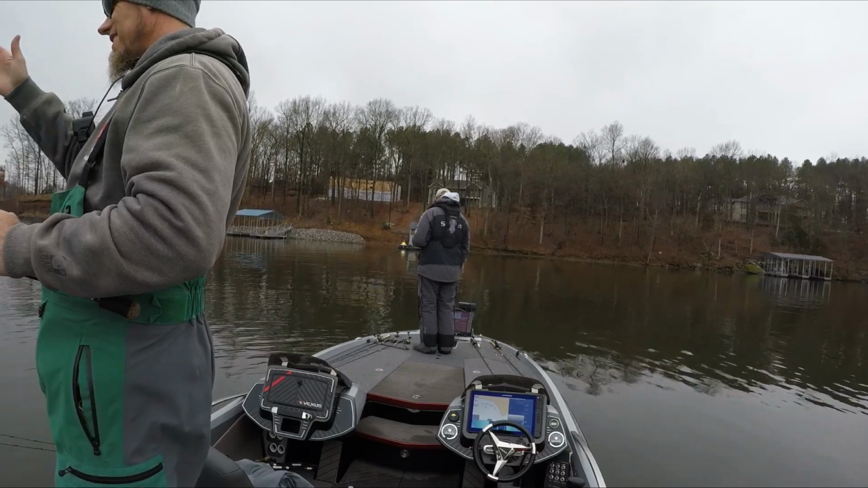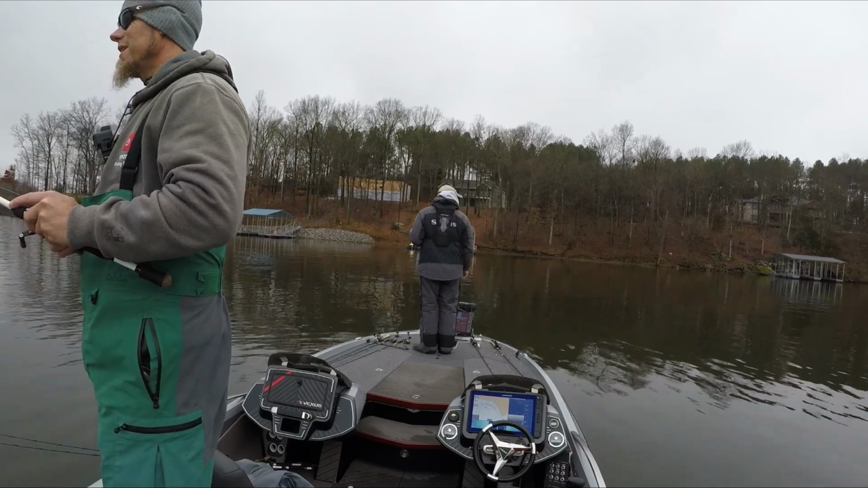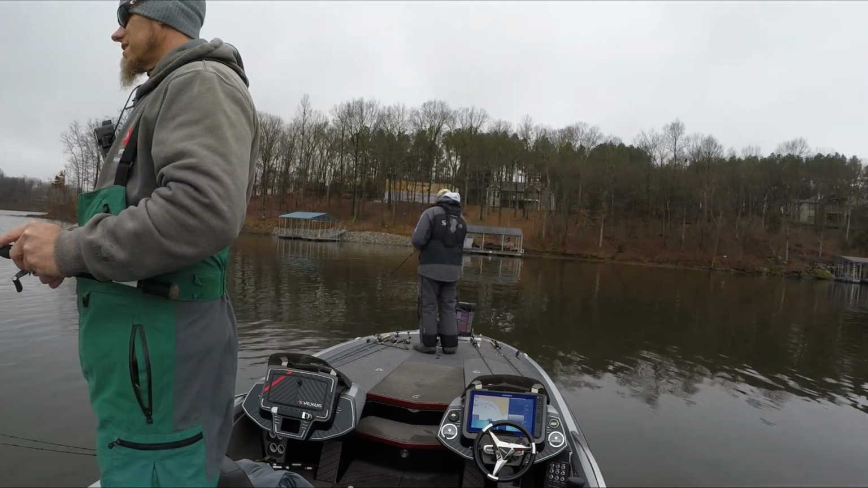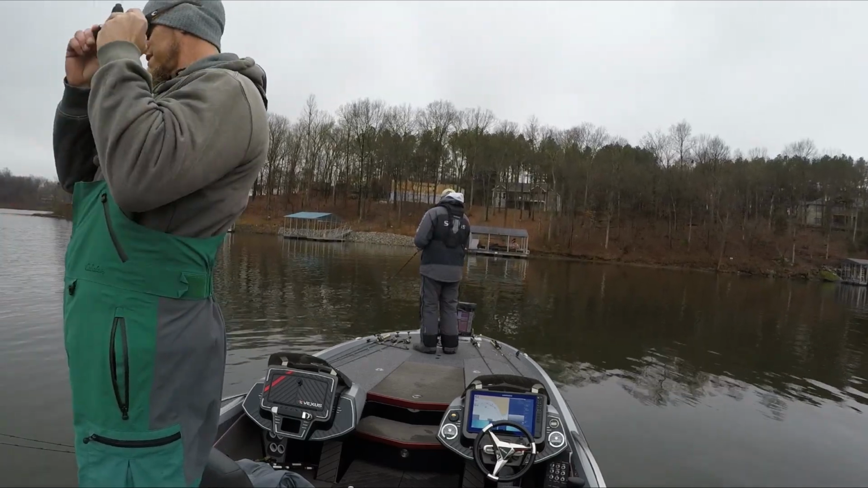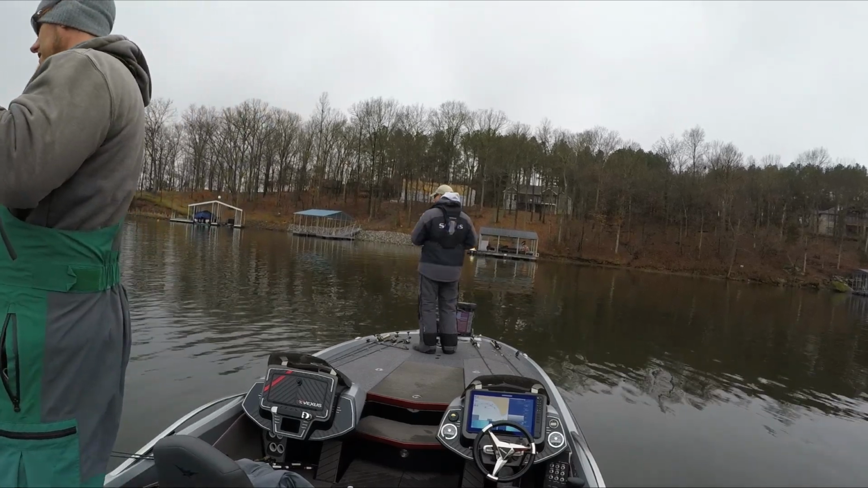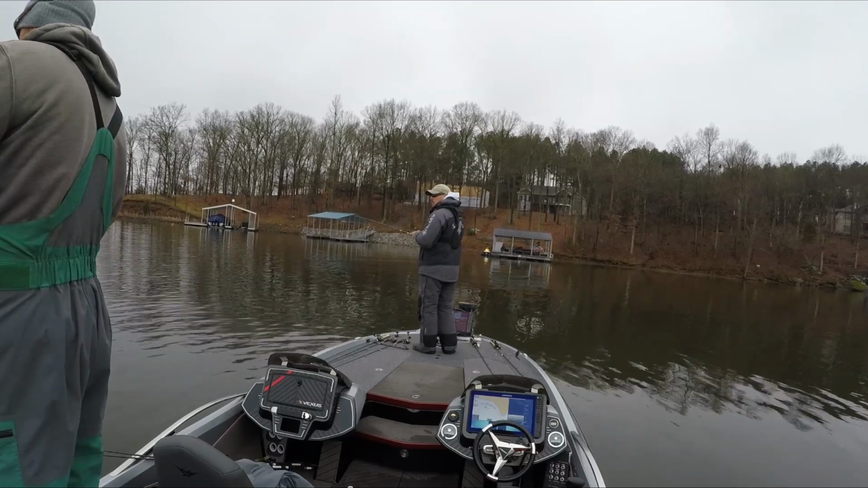He caught me up high. I was pulling up high, working this little blade bait. Got him that time. There you go, bud. I was just about to say, we got several fish around here.